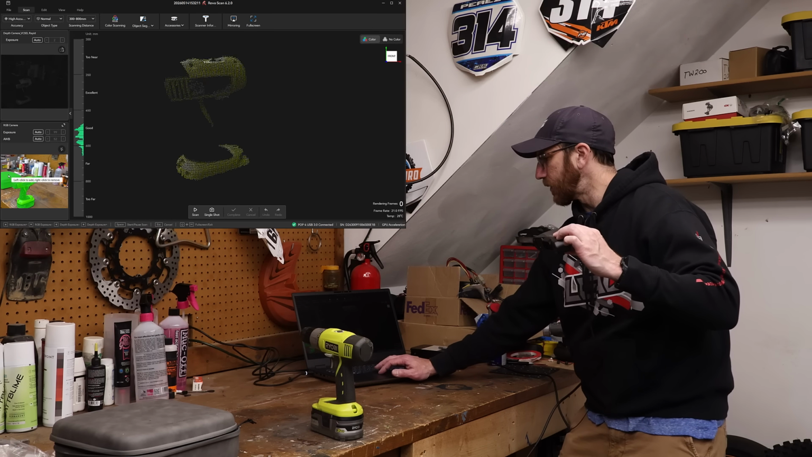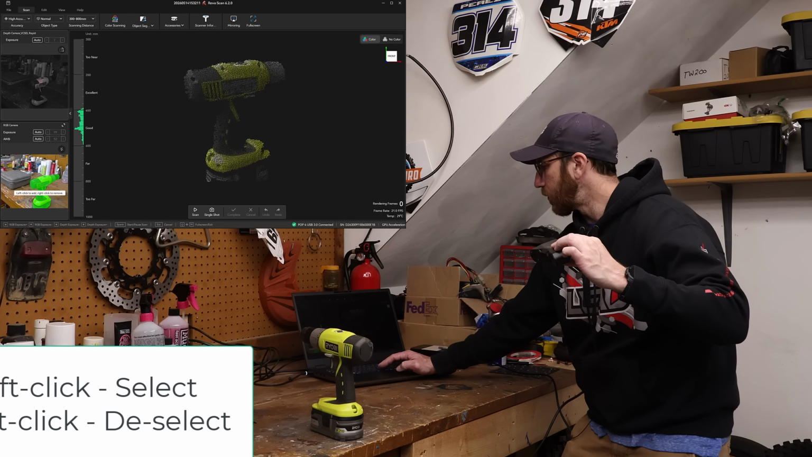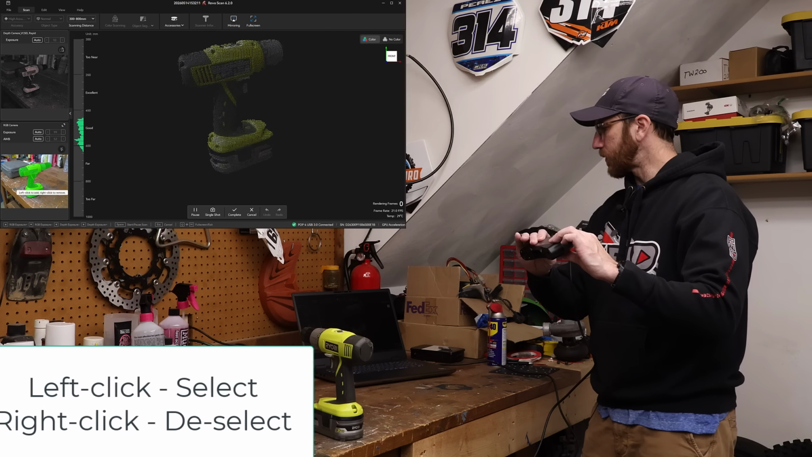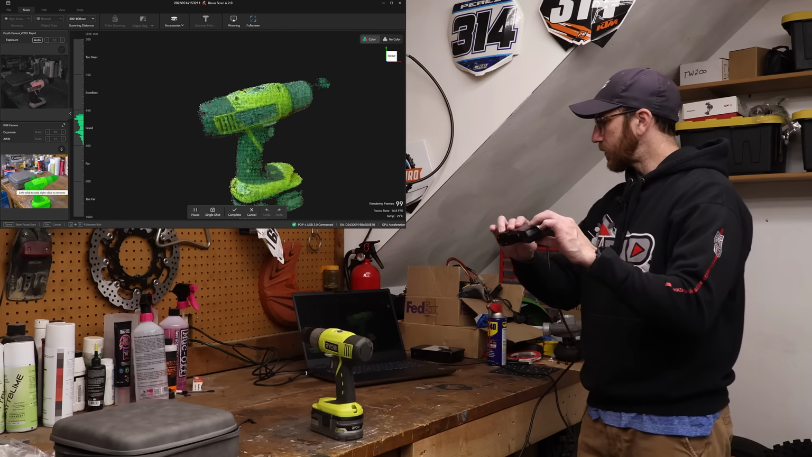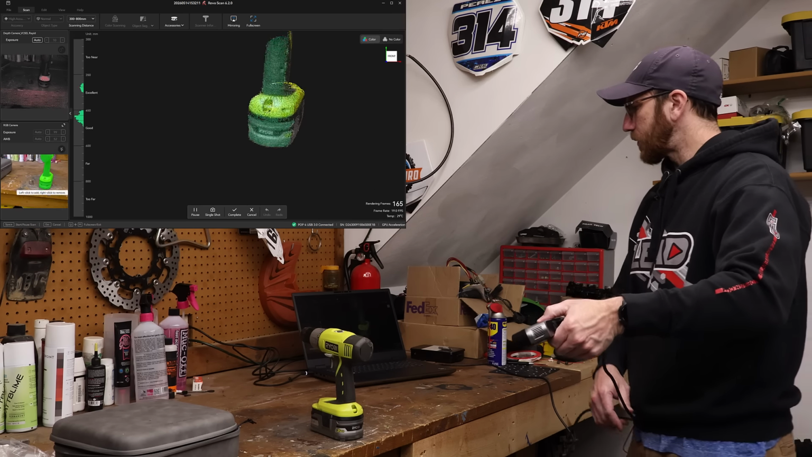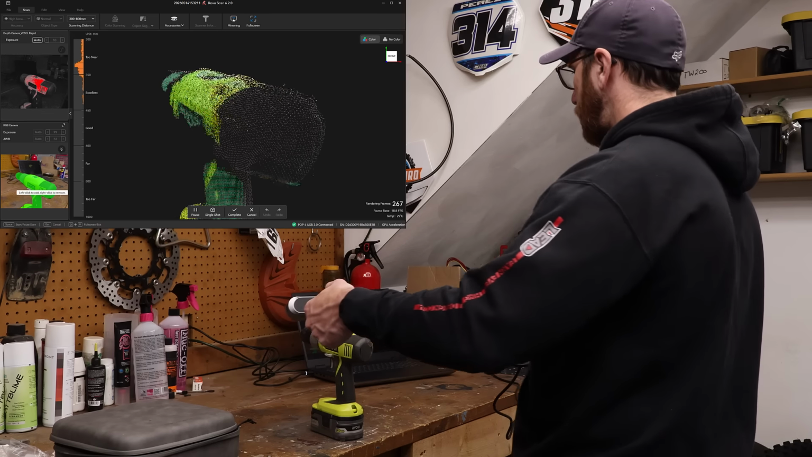If you happen to accidentally select something like the case over here, a left click will deselect. You may need to just move and left click on something if you accidentally selected too much. So once again, the big thing with VCSEL mode is it's pulling in a lot of data because of the way that it's capturing it. You'll notice that on the screen, things are moving relatively quick.